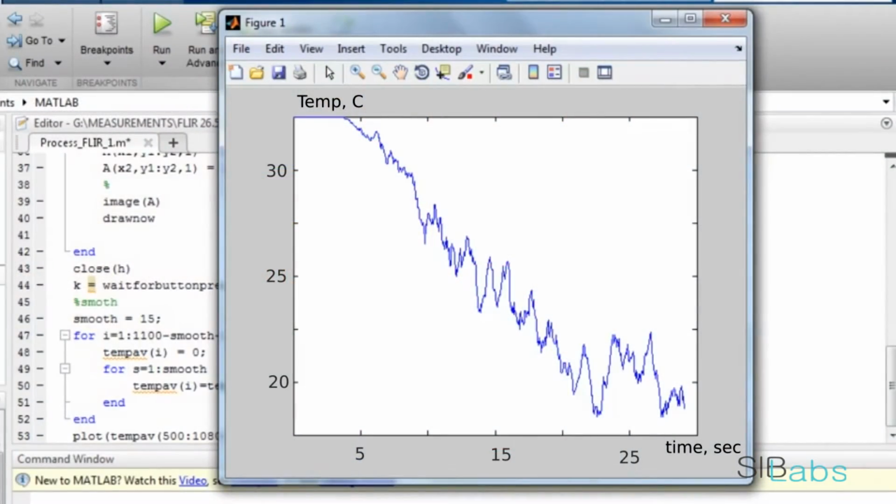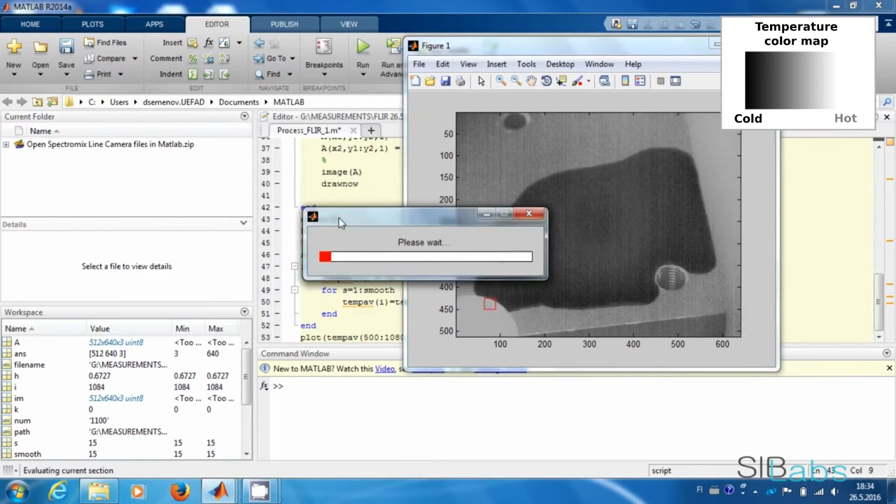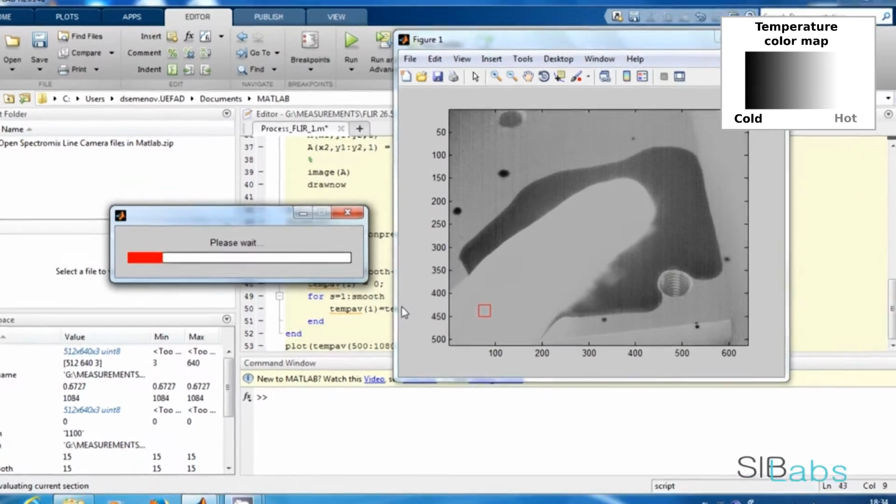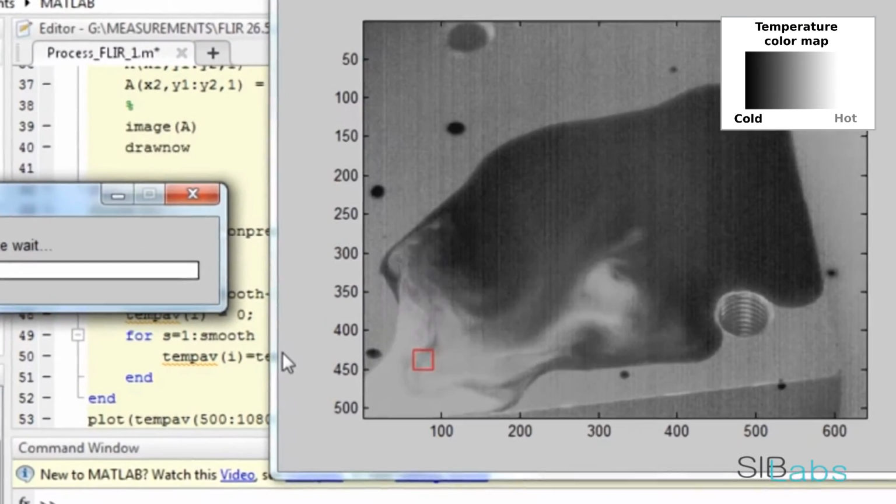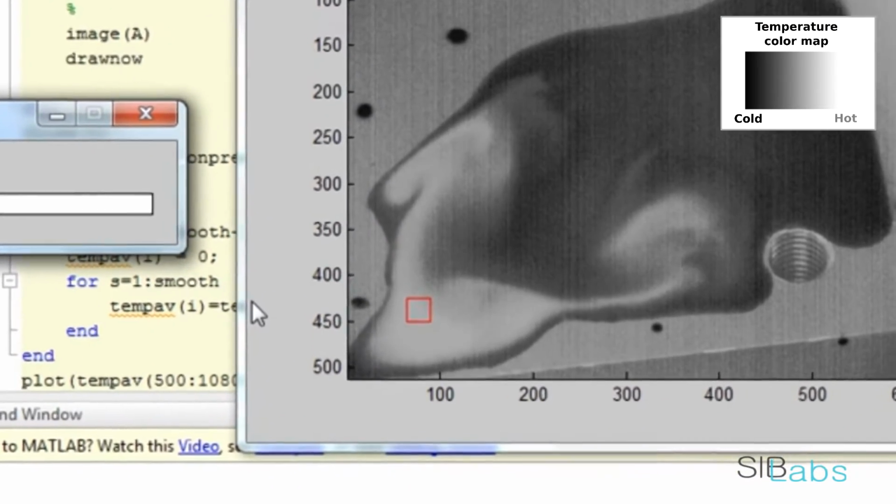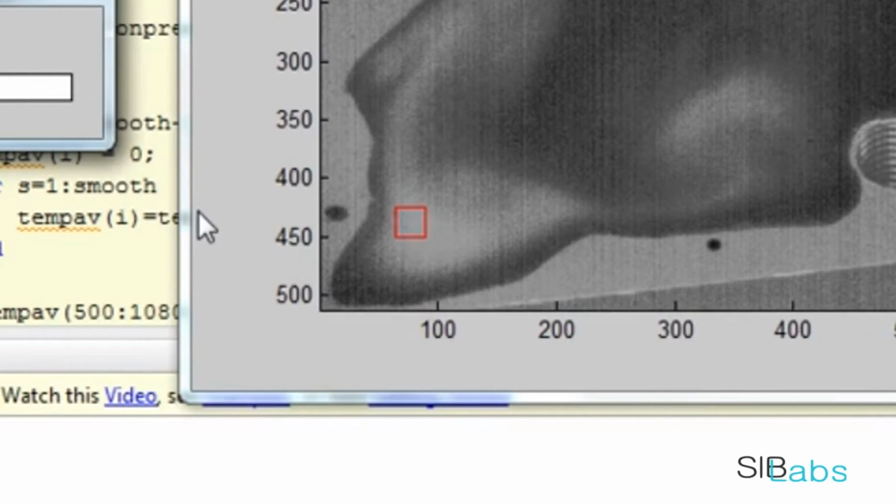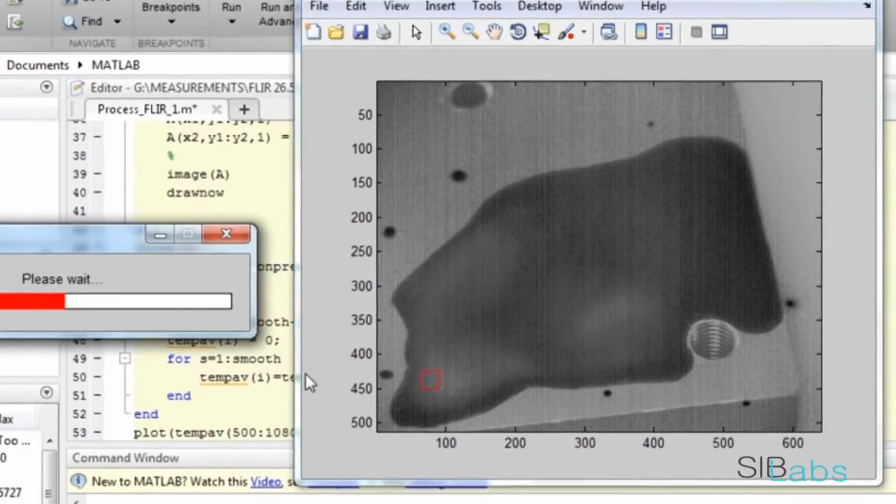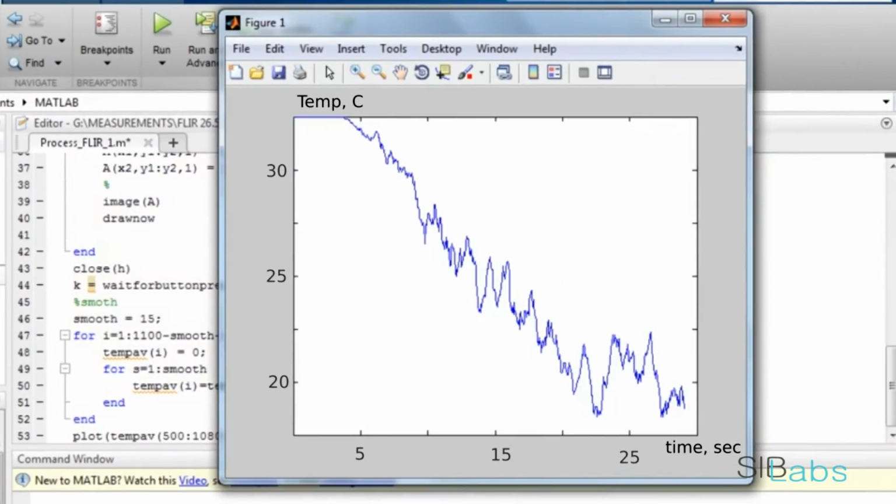And here is a quantitative, more scientific application of the camera. We record a video of a small water pool on the surface. We warm the water with our finger for a while, then we remove the finger and we record how the water cools down. To do it quantitatively, we open the recorded video in some software and analyze it frame by frame. In this particular case we use MATLAB. We track the temperature in a small red rectangular area. Here is a chart of the temperature going down in this area.